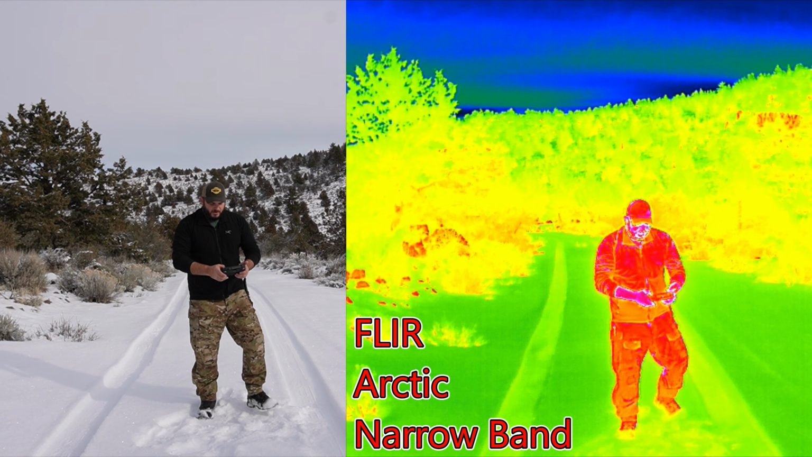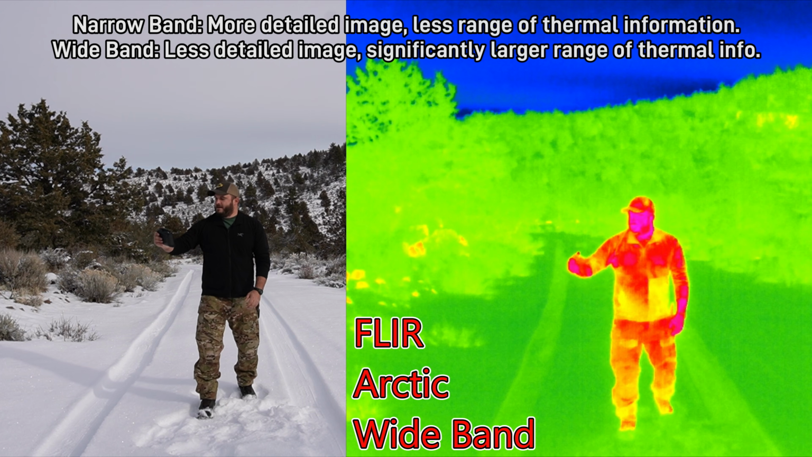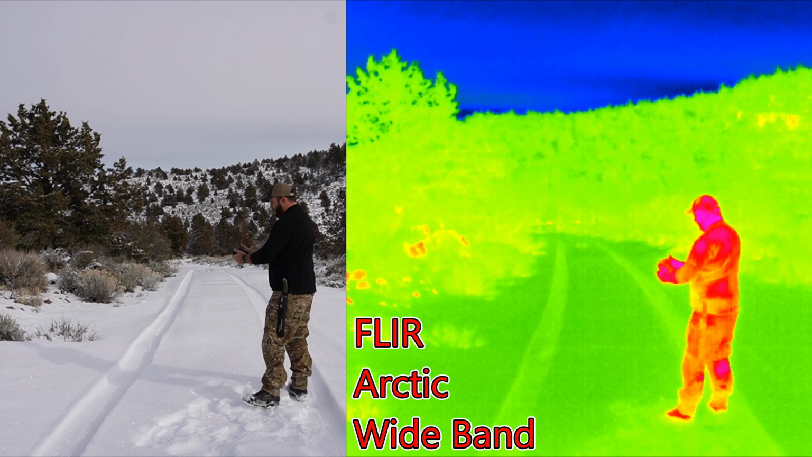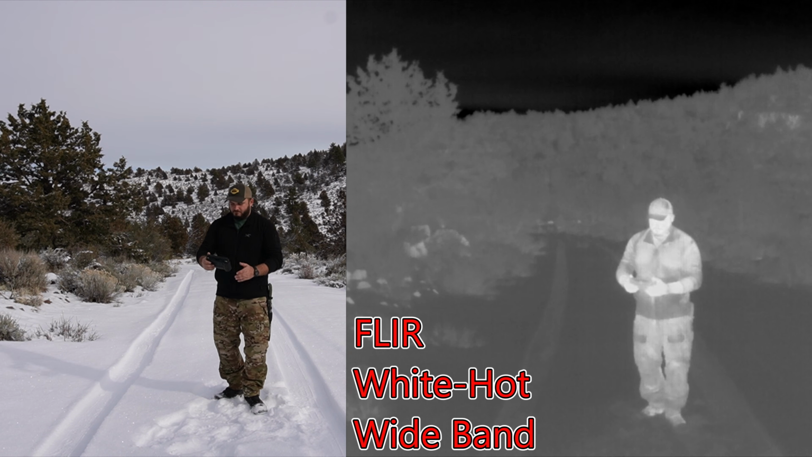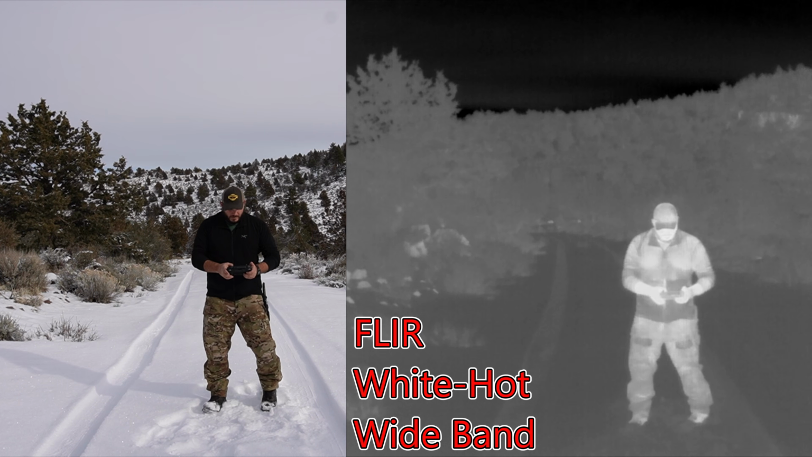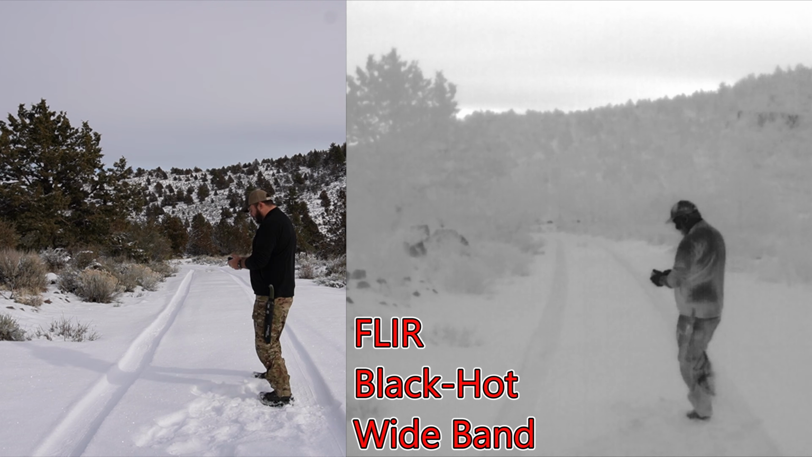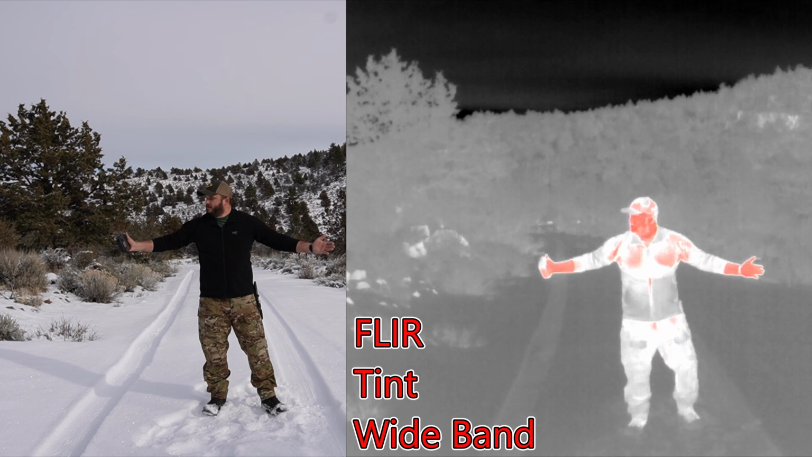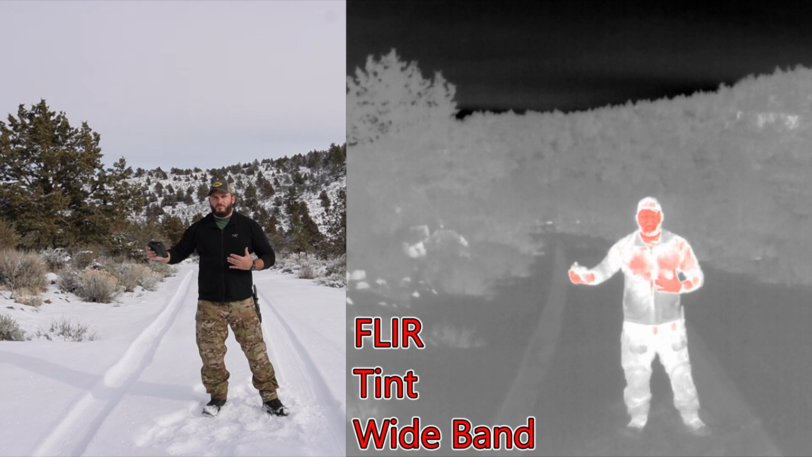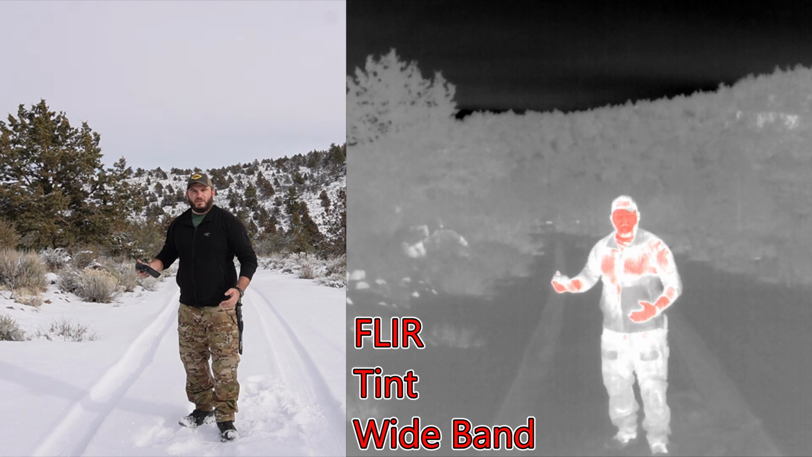Anyways, works quite well. Let's flip over to the wide view spectrum. Alright, again, Arctic. I show up quite well. White hot. Pretty good. Black hot. And tint. You can see a lot of heat is starting to come through right here because that's where my massive pectoral muscles are really touching the clothing. So it's starting to bleed a lot of body heat through there. And God, I can feel me losing heat right there.